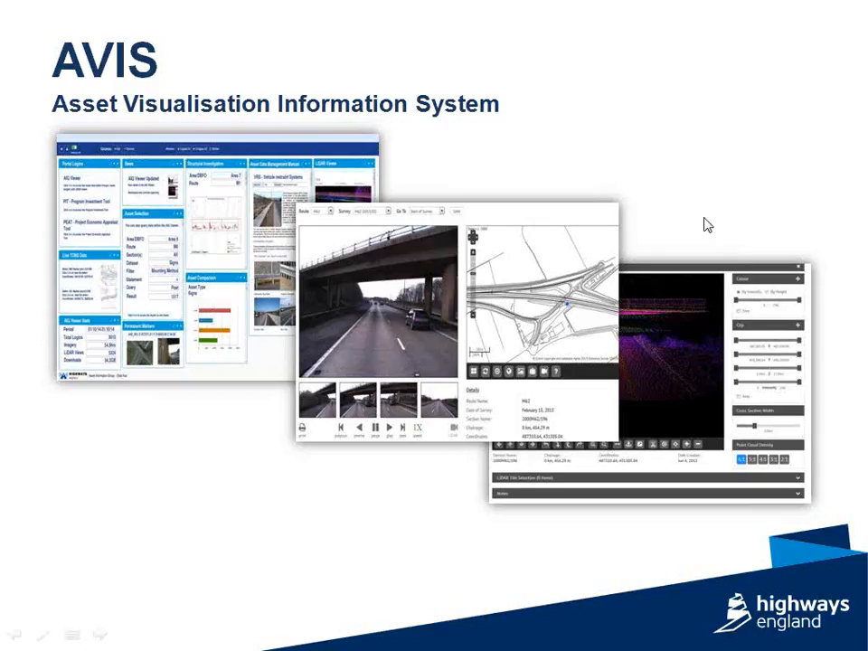Excellent, excellent presentation. We have lots of questions, as you can imagine. Let's start off with a question: does the LiDAR survey get funded through standard channels, or were special funds secured for it?